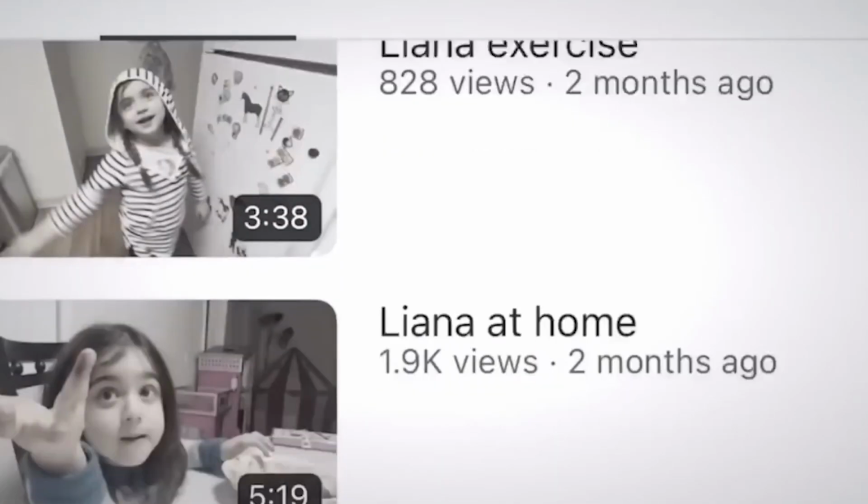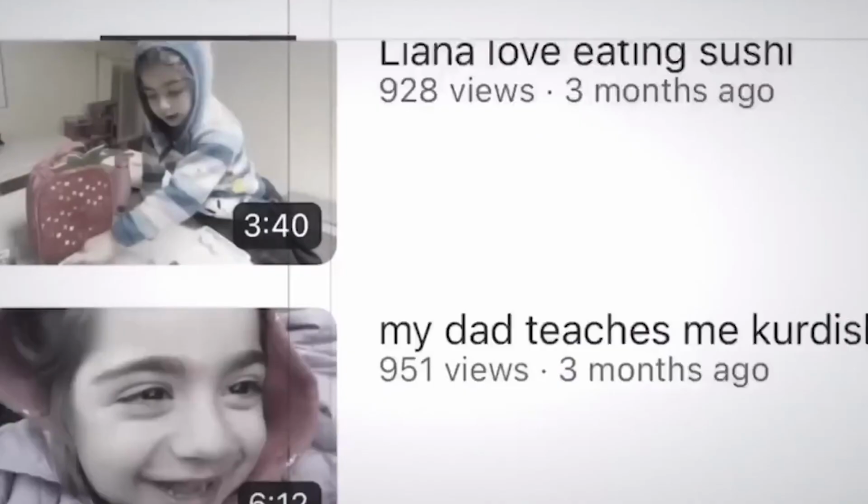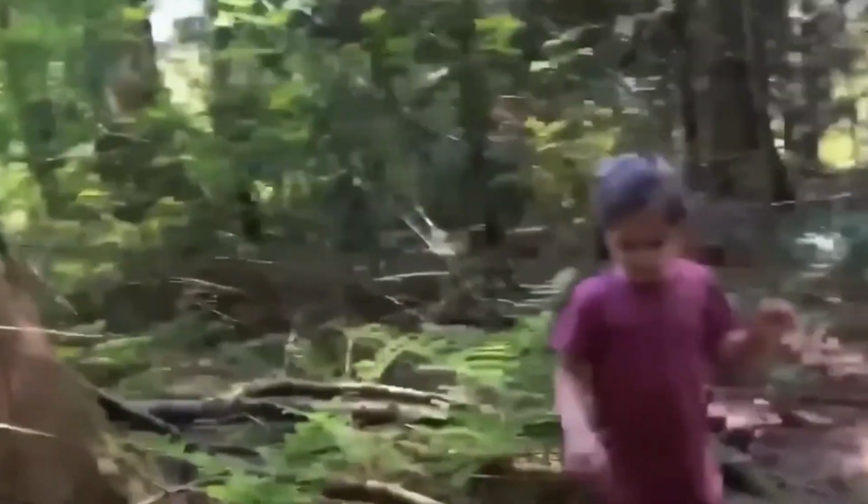Now, this video has me scratching my head. It features a dad and his kid while they're in the woods filming an episode of their hit YouTube show, Lyanna Run. Now, usually their videos are all about upbeat and happy content, but this particular day took an unexpected turn as they ventured through the forest, completely unaware of the lurking danger in the shadows.